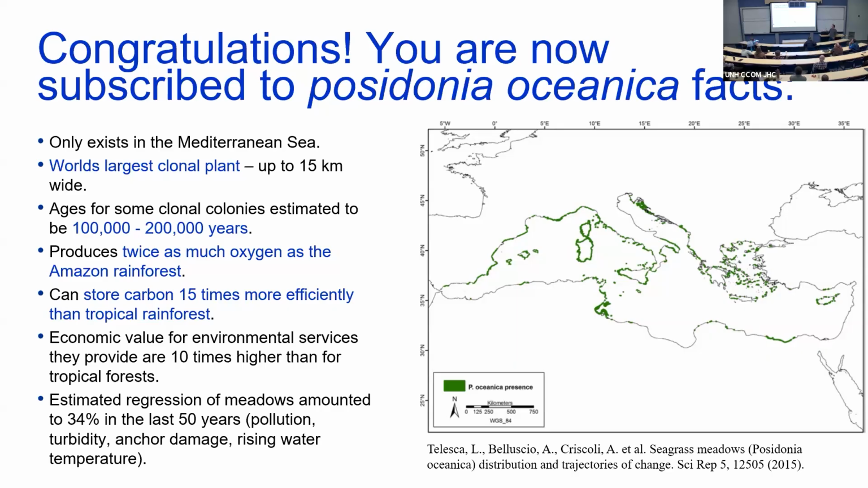It makes them very sensitive to environmental change, though, as I'll get to in a second. These guys in the Med produce twice as much oxygen as the Amazon rainforest. Lucky Italy, yeah. They can store carbon 15 times more efficiently than a tropical rainforest. The economic value for the environmental services they provide is 10 times higher than tropical forest. Environmental services is everything. It's habitat, whatever.